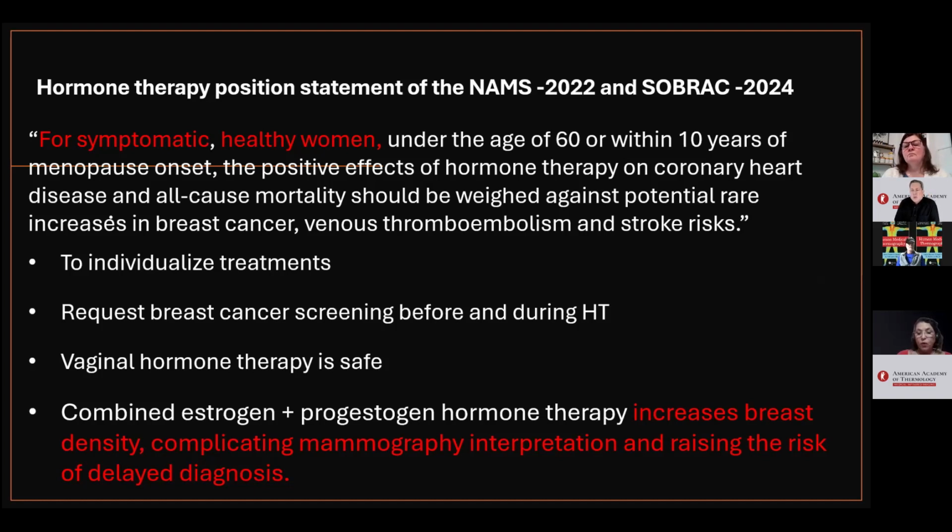Individualized treatments while respecting contraindications, such as a personal history of breast cancer.